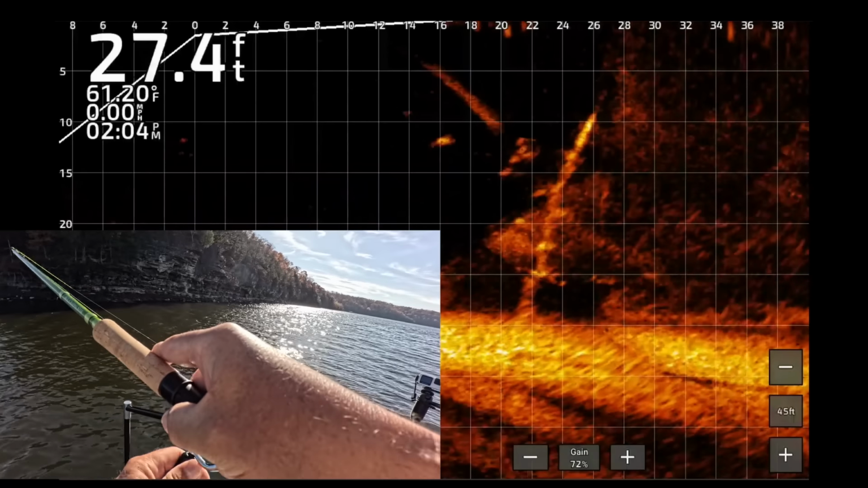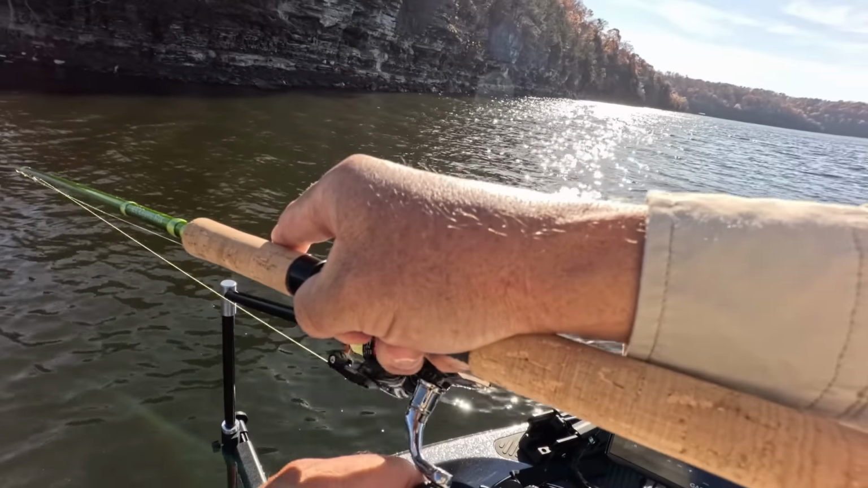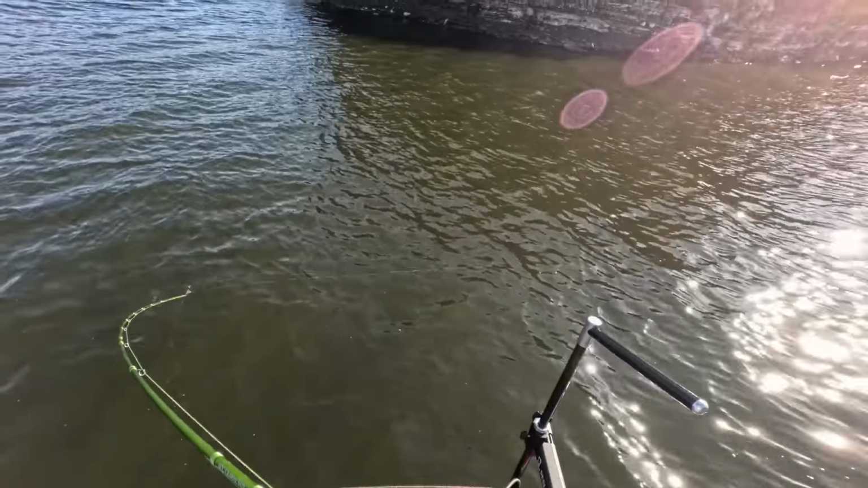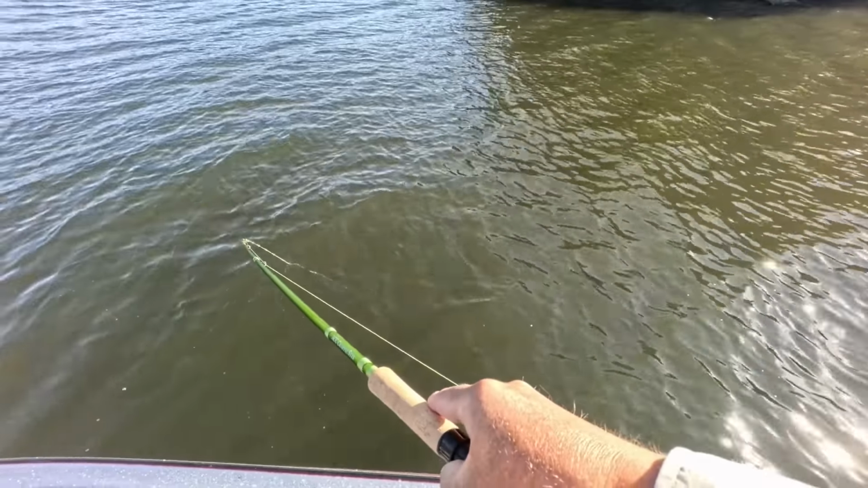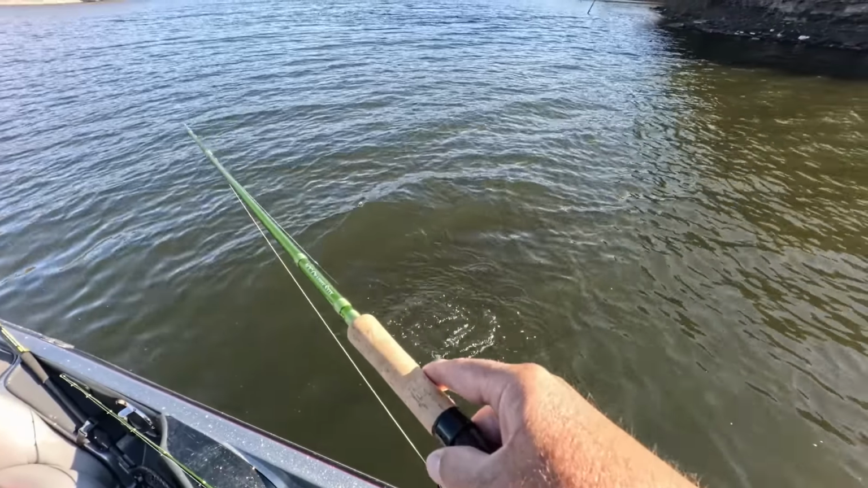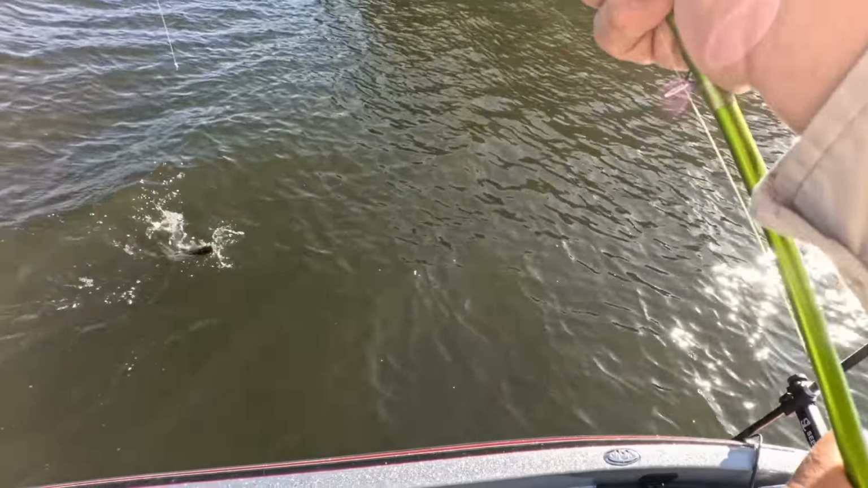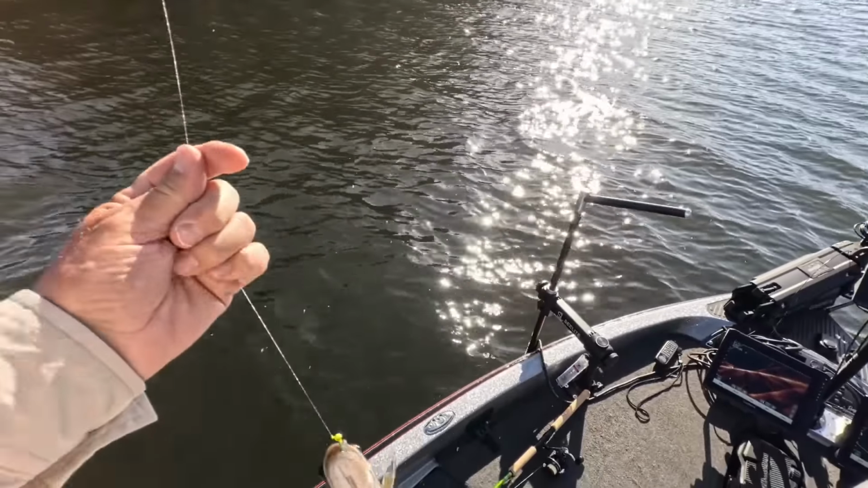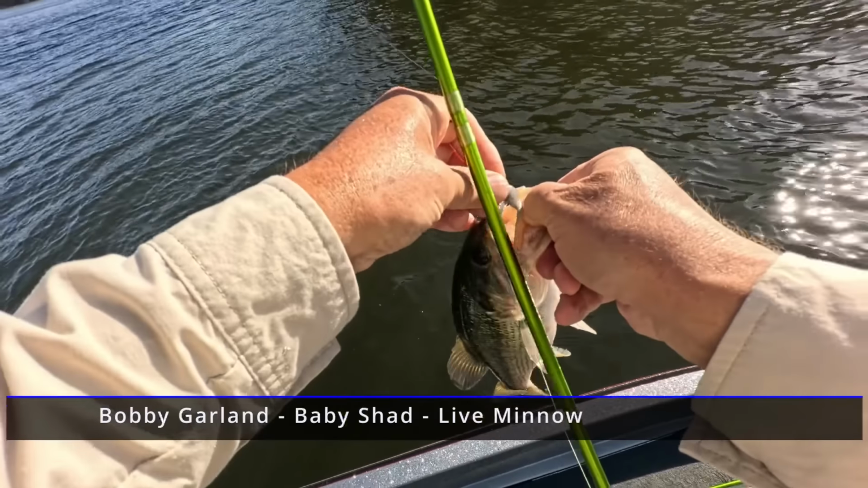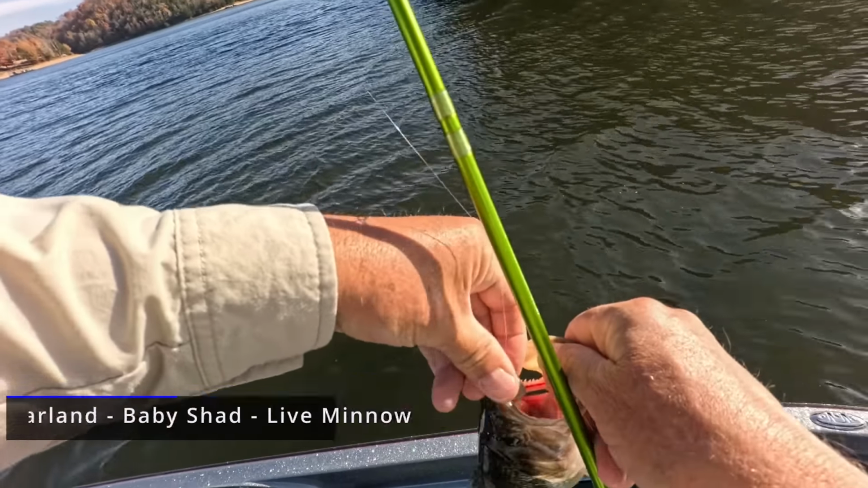Here we go. And it's a bass. There was a bunch of them on that little tree.